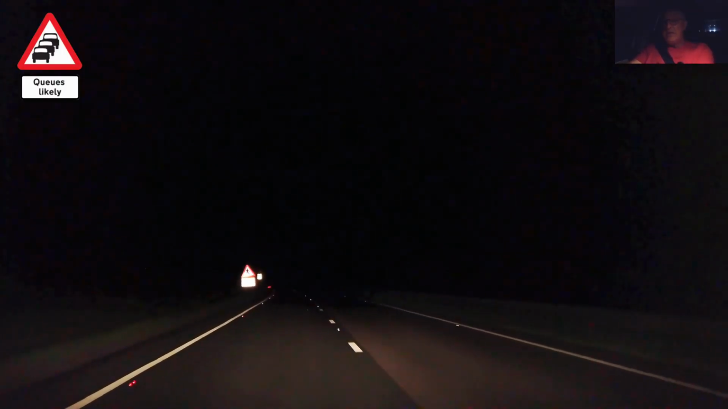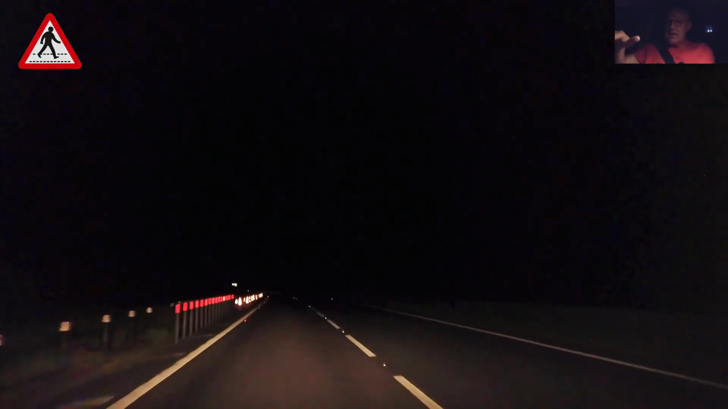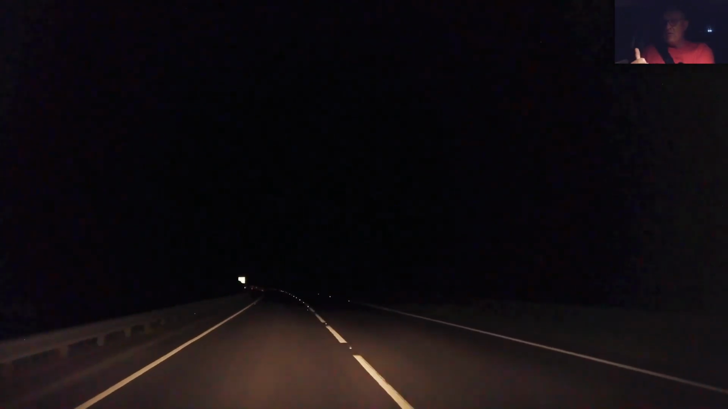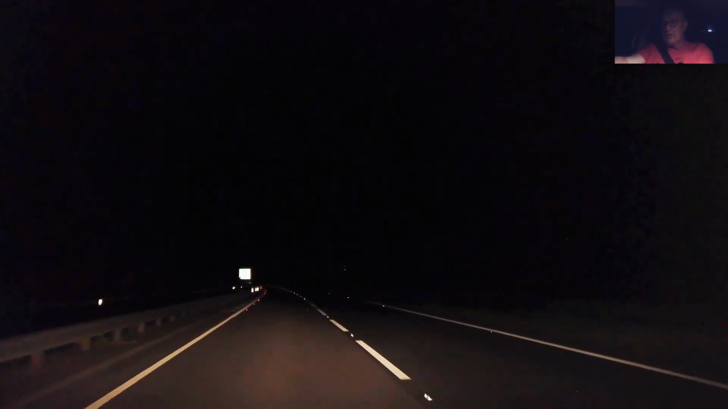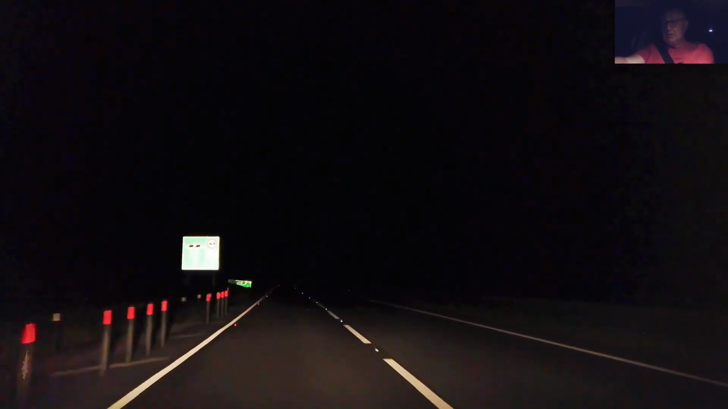So the next big adventure will be to take this road down to the port, jump on a ferry and get over to France, because then I could do some driving on the continent. Drive with care à la France. Mon Dieu.